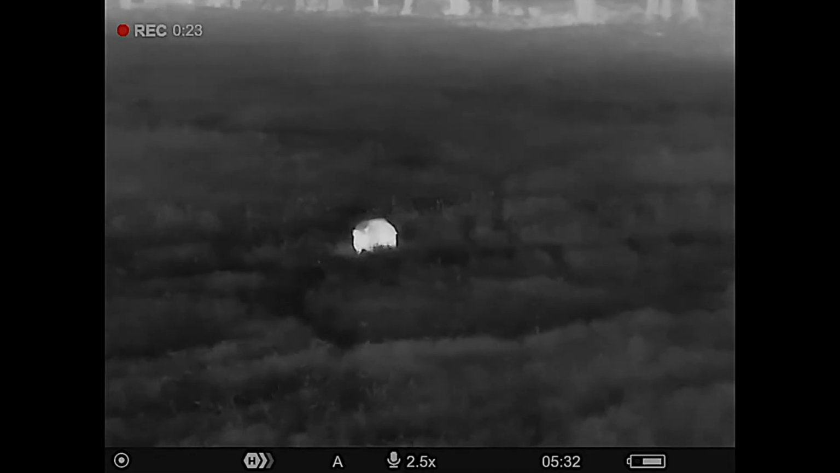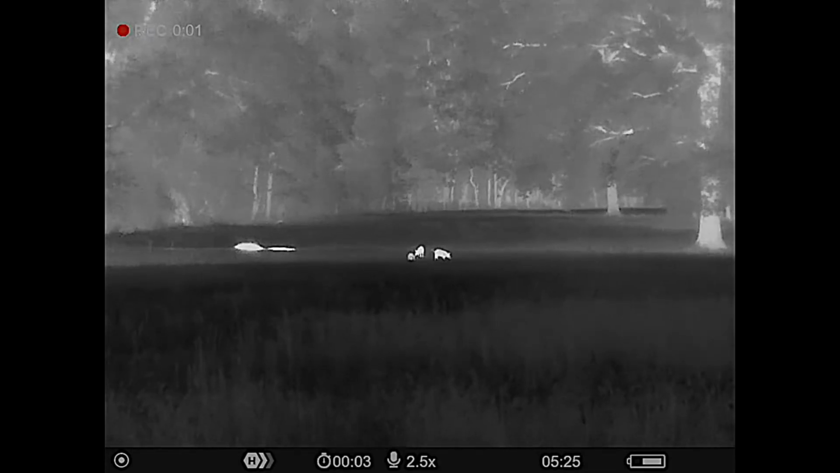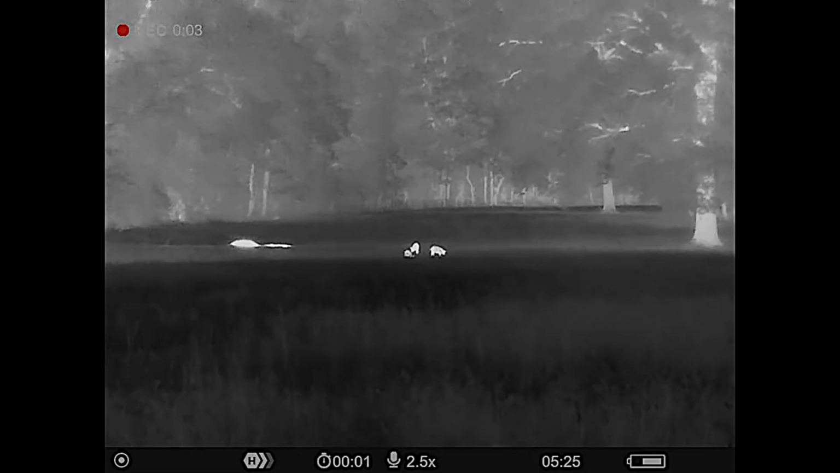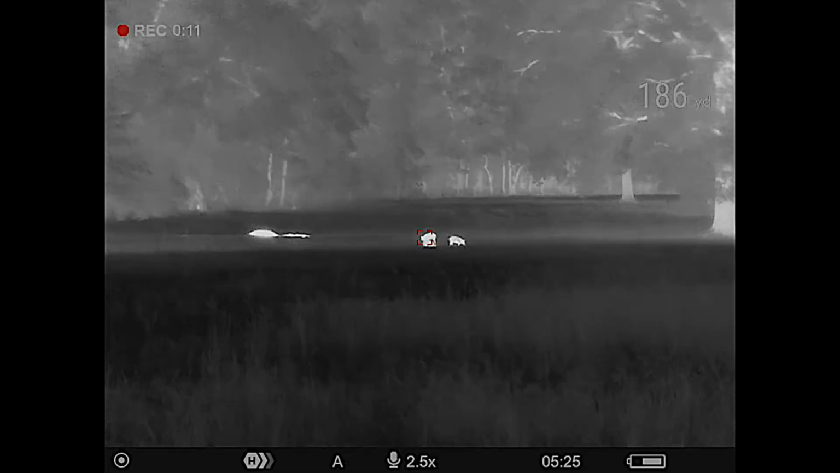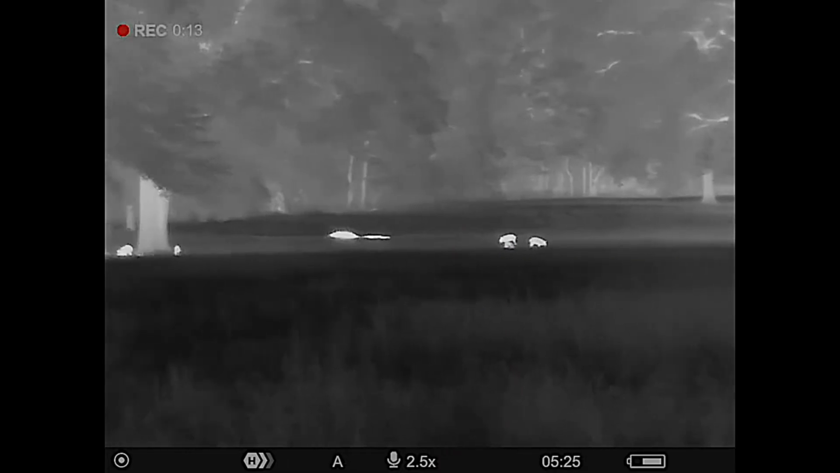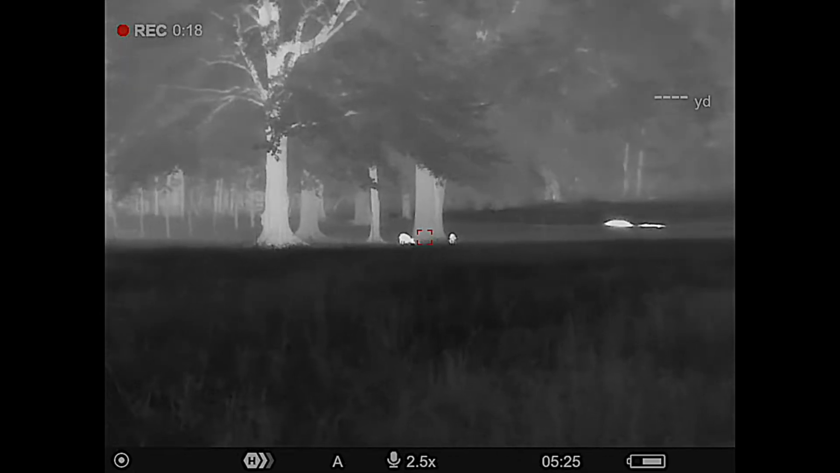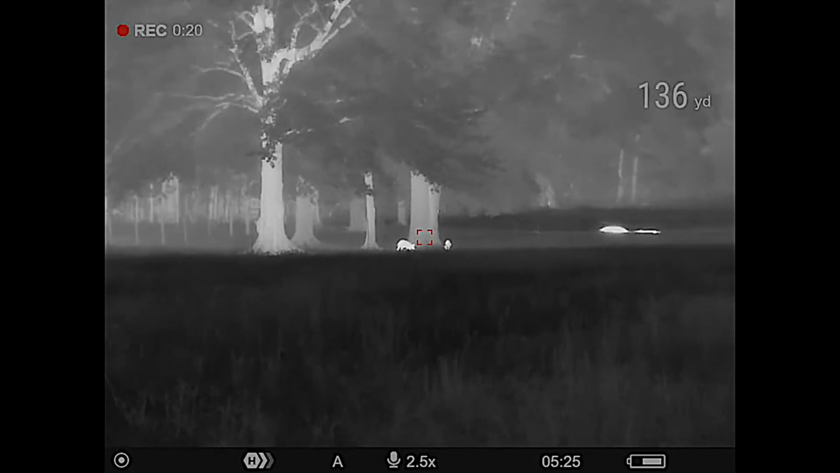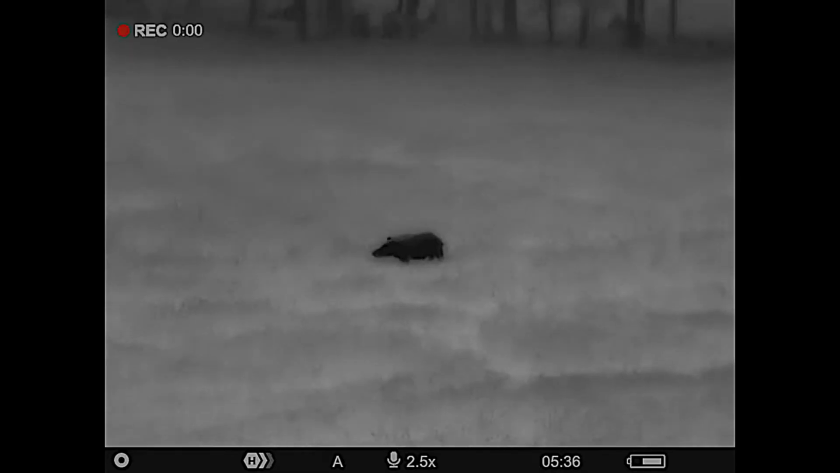The non-LRF, the price on that's $2,997. The one with the laser rangefinder is going to be $3,499.97. So exactly $500 difference if you want the laser rangefinder or not. Comes with the Pulsar 3-year manufacturer warranty. So that's basically, in our business, considered bumper to bumper warranty with that optic. And if there's an issue that causes this monocular to be returned for repair or replacement, it would be sent into their office in Texas in the Dallas-Fort Worth area.